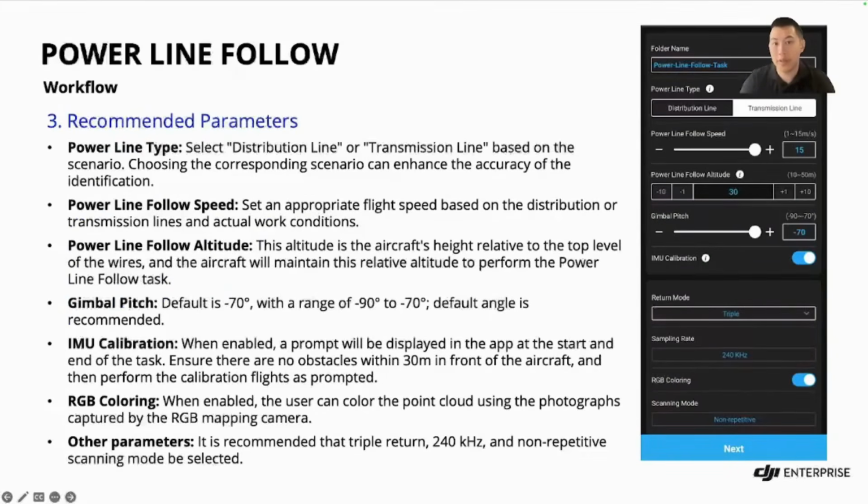So continuing with recommended parameters, you're going to select what power line type you have. Depending if you're inspecting distribution or transmission, you would select that for better accuracy. You're going to set follow speed based on conditions. So we recommend slower for more complex areas. Altitude is going to be relative to the wires. Gimbal pitch, it automatically defaults down to -70, but the range is -90 to -70.